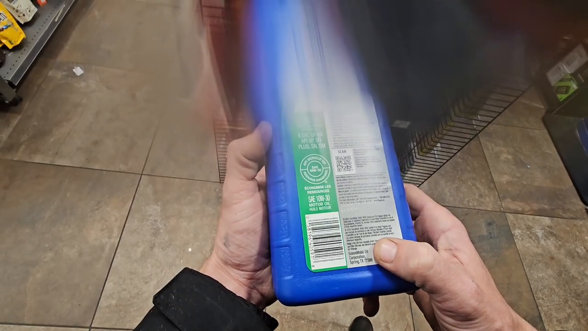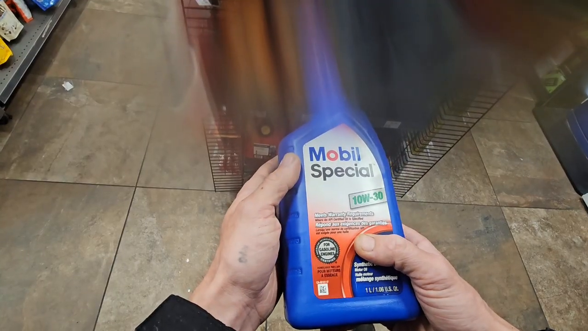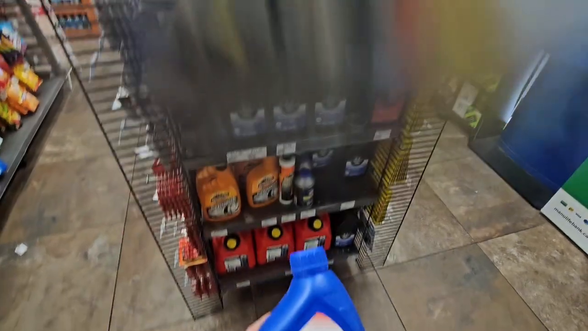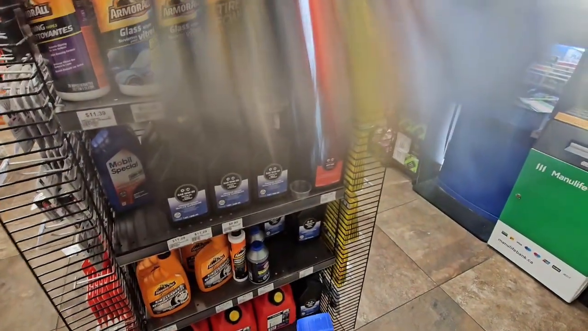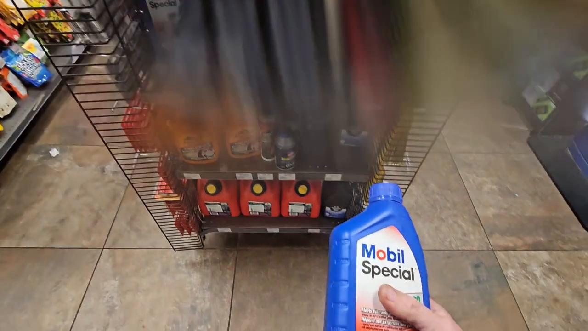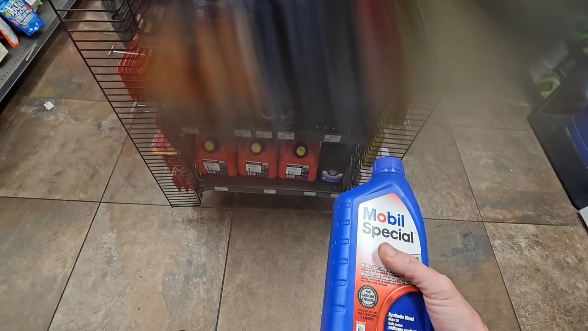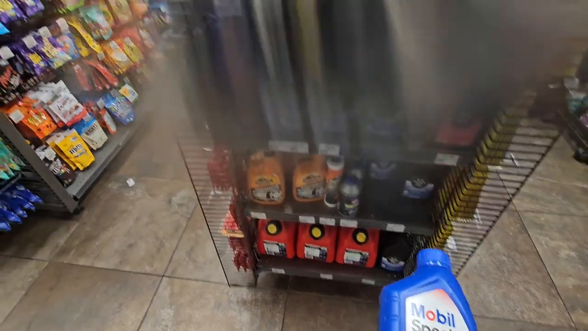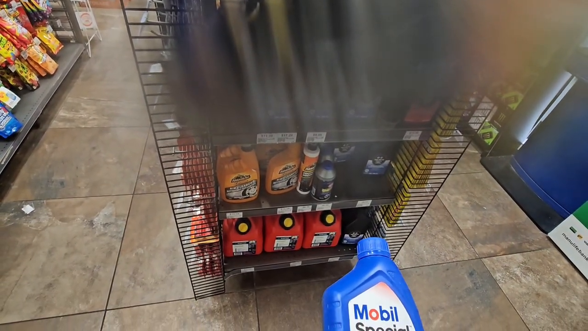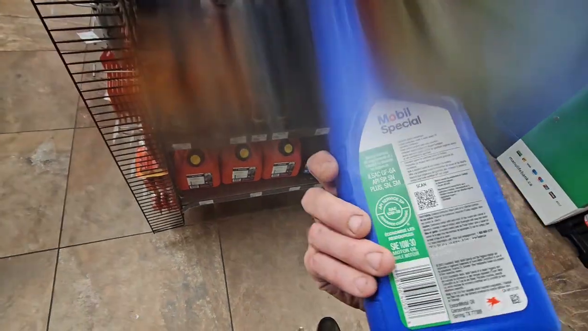I don't want to go cheaper. I already put the best gasoline in my tank. I should probably give it the best oil. Oh god. Fuel injector. Don't need that. No, it stinks. I don't want to get this.